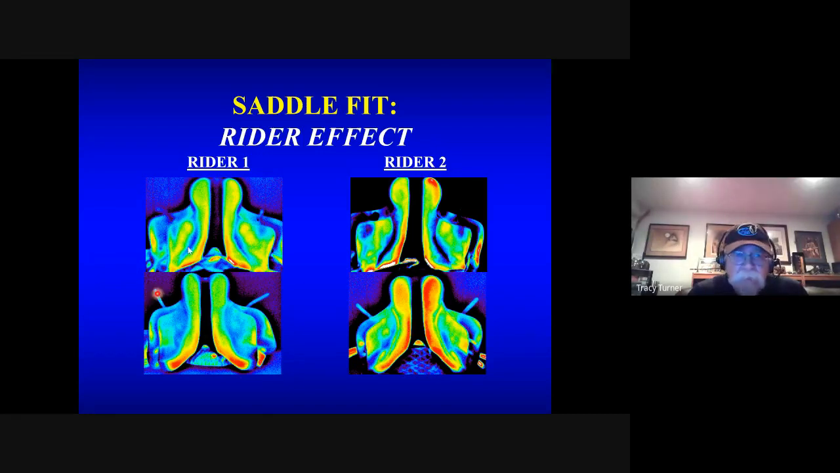So here's two different riders. They've ridden the same exact saddles and same horses. And what you can see is this rider number one's fairly even, balanced all the time, rides nice. This rider over here is crooked. I mean, there's no doubt about it, because we already know that the saddles are pretty good, but you have a crooked rider in this particular case.